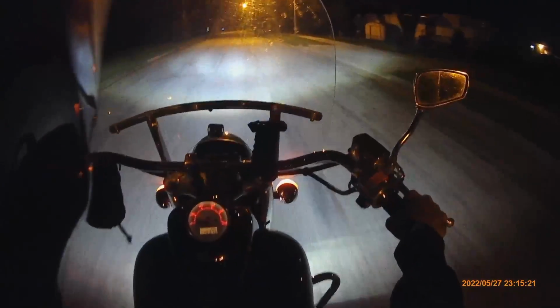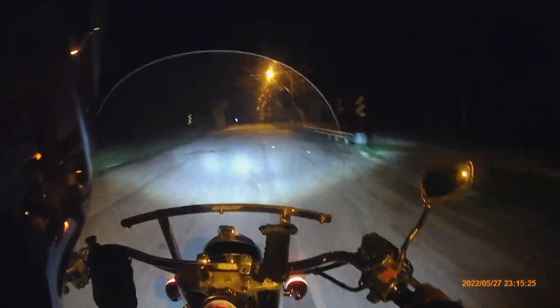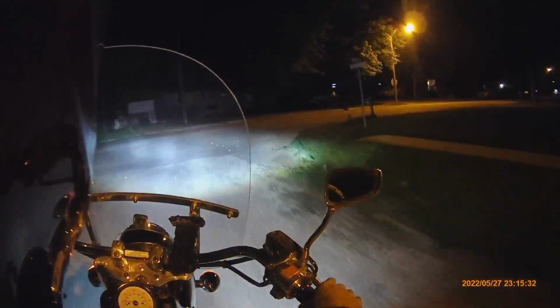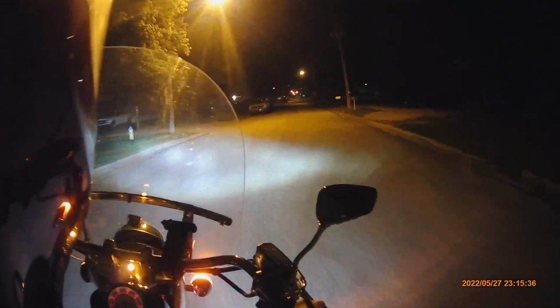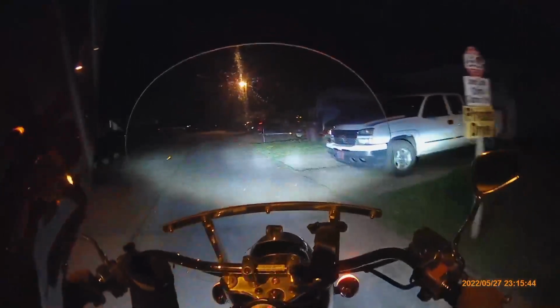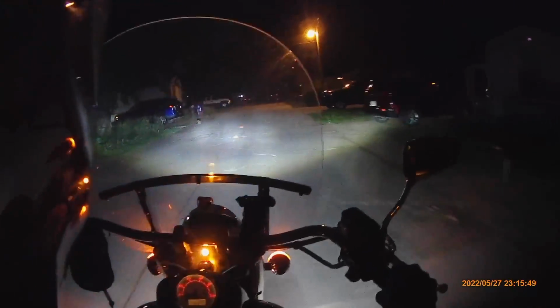See, I could hit 4th gear at 20. But see how slow that engine's going? Pop, pop, pop, pop. It's barely even going. You can get 96 miles an hour in 5th gear on top end on this bike, but you can't take off from 5th gear because you'll kill it.